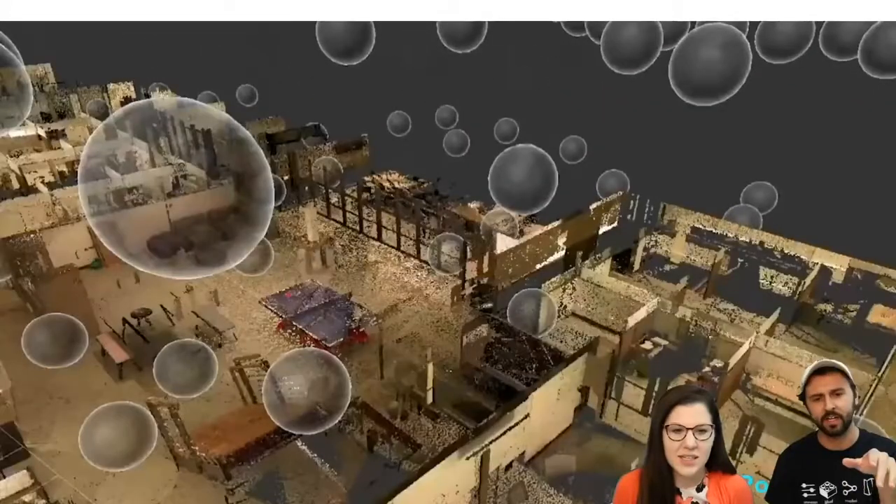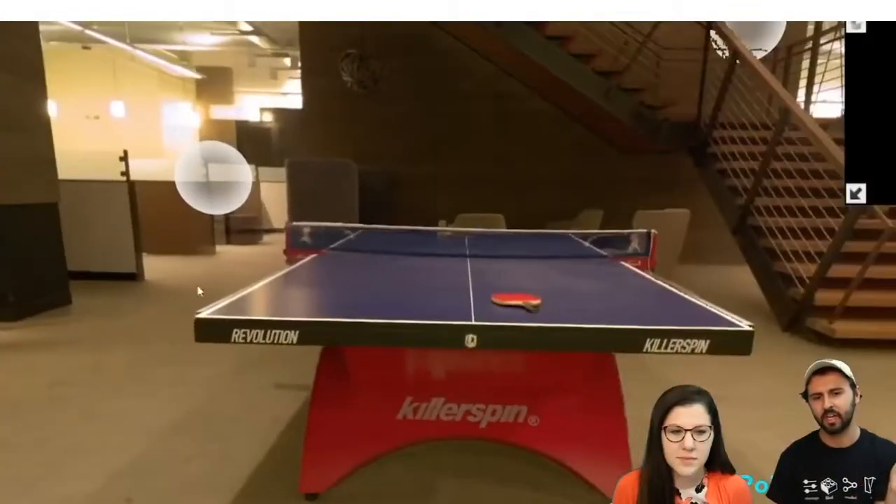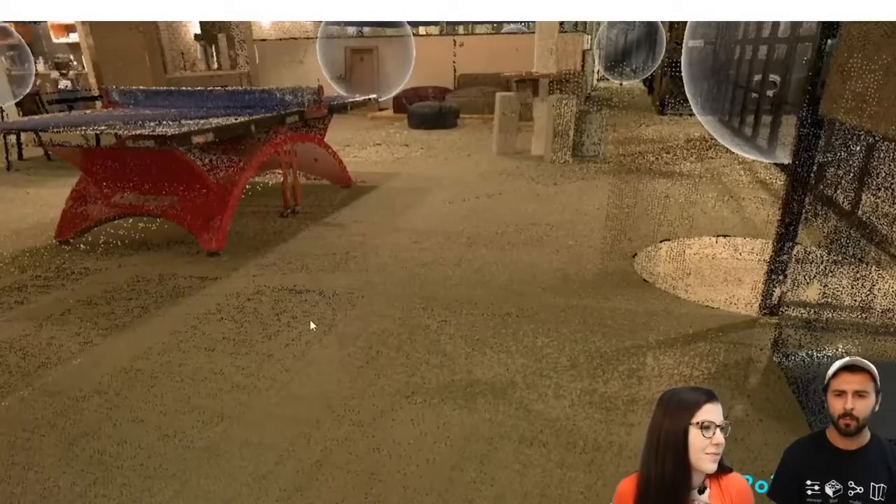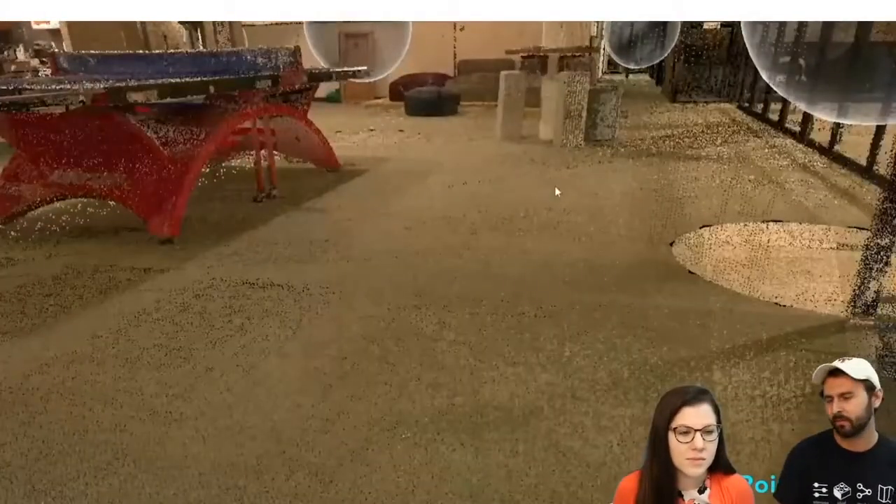If you click on a bubble, you would be taken to the 360 image, and then you can go ahead and follow them around. So it's pretty similar to the Matterport interface that we talked about, but you have the advantage that you're getting a LiDAR scan here, which is more accurate.